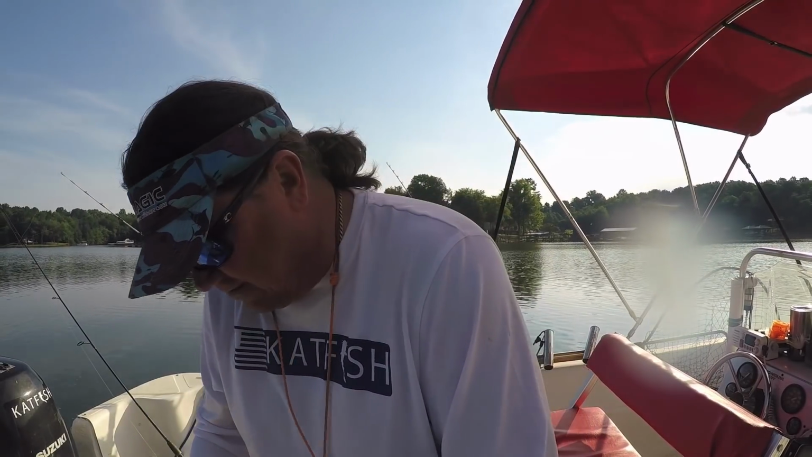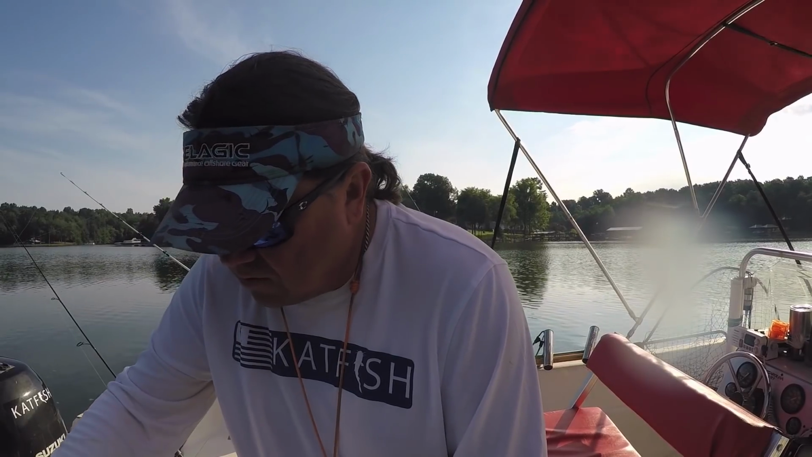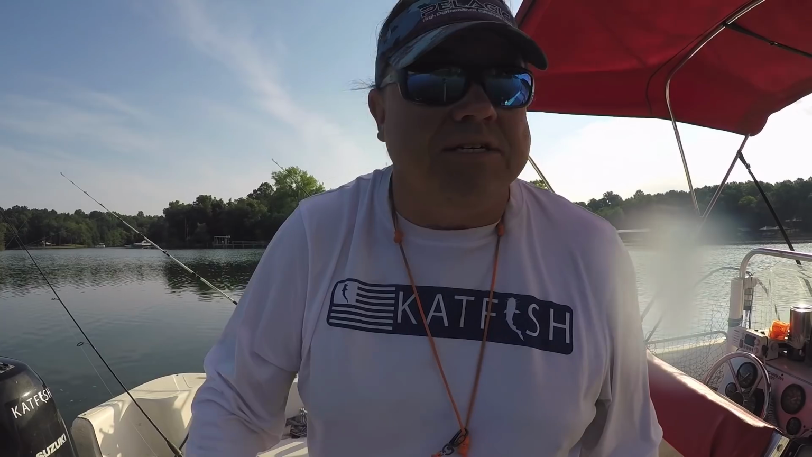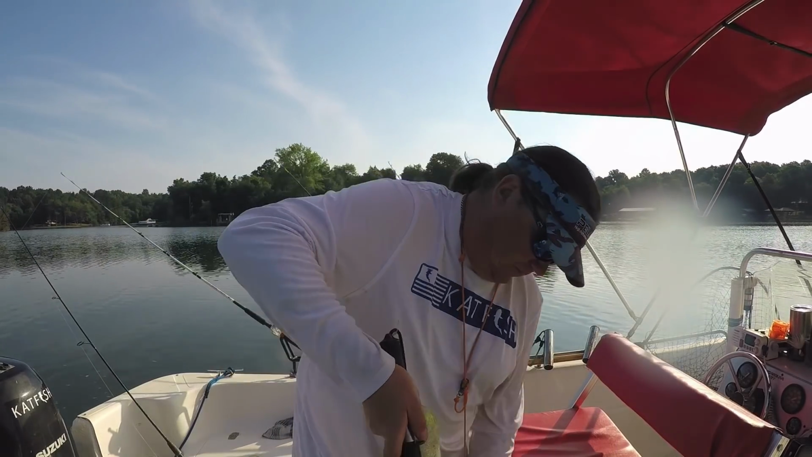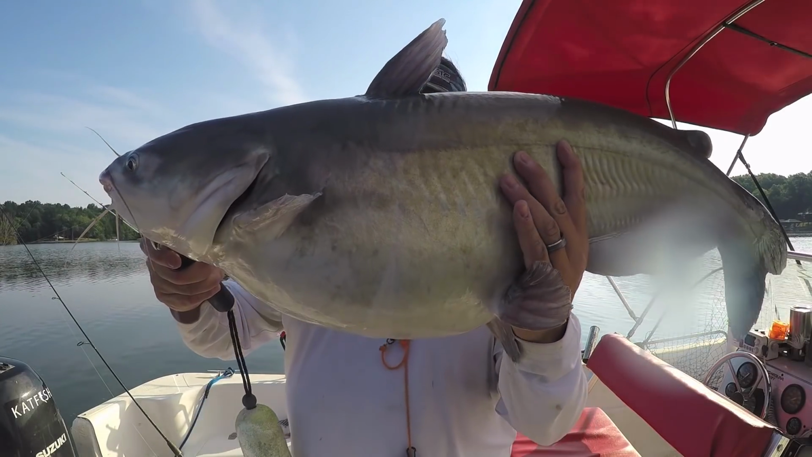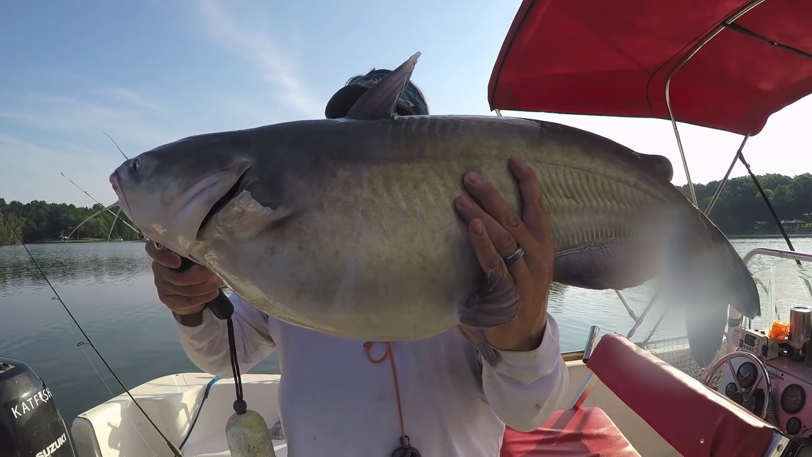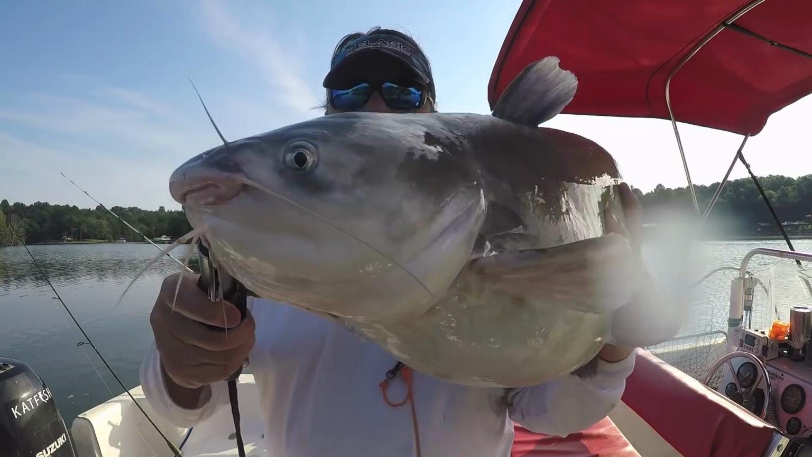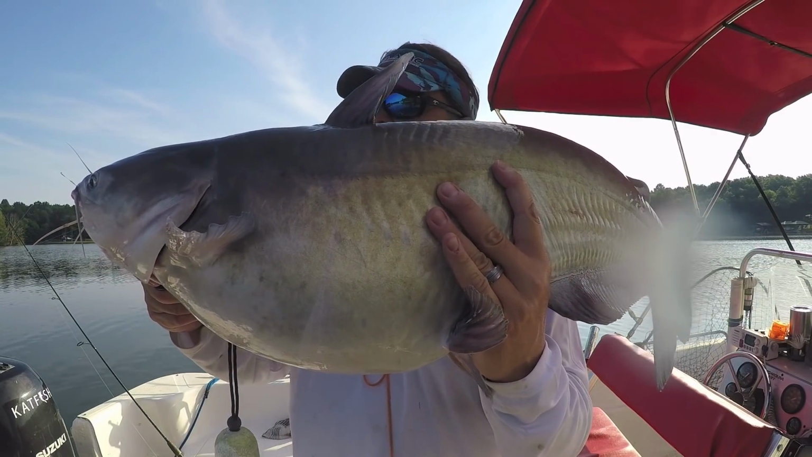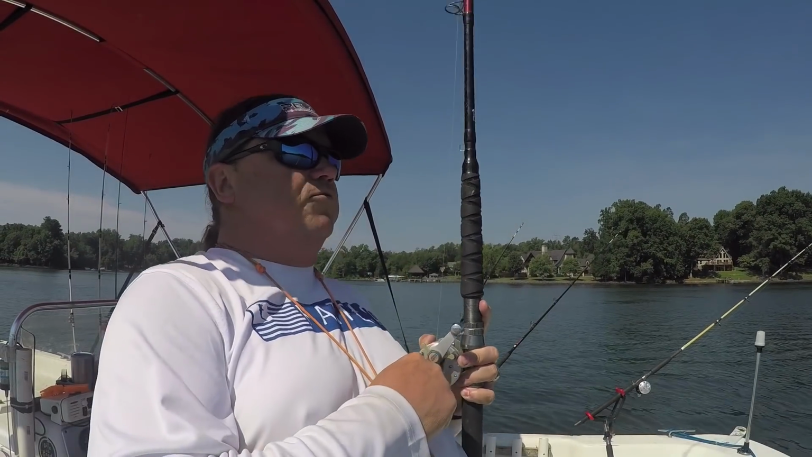God, these are fat females. It's a toad of a fish. Huge belly. Love it. Got a belly like me. Good fish. Get a good measurement. Alright guys, hooked up again. Our planer boards went off.